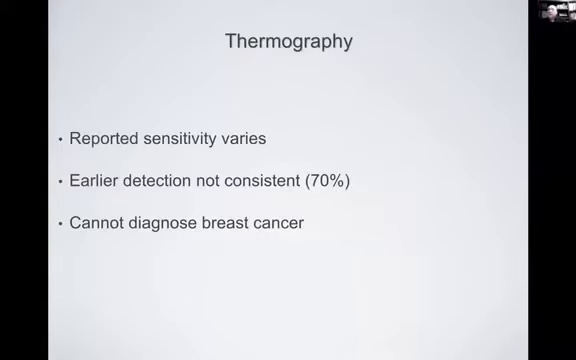That's interesting in that from what I've been reading, there are spikes in the sensitivity of thermography. At thermography, the sensitivity spikes for tumors 5 millimeters and less in size. Then the sensitivity decreases and increases again for tumors over 2 centimeters in size. So that truly its best use is as an early detection tool.